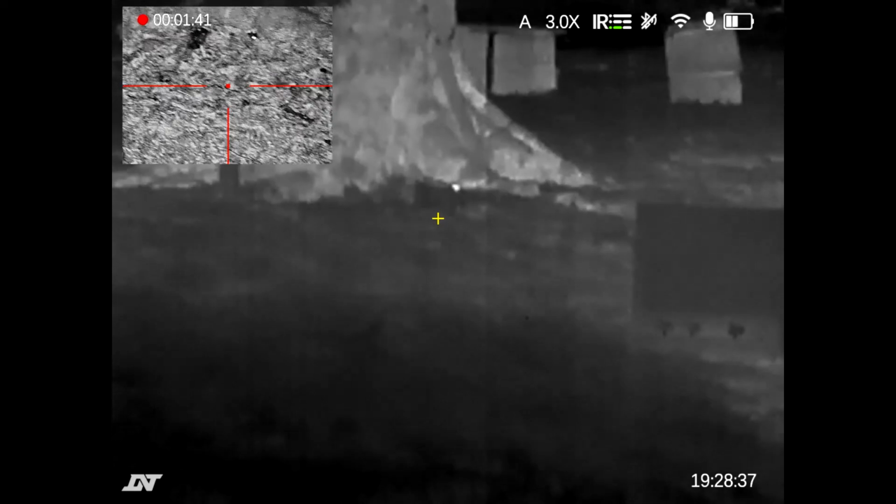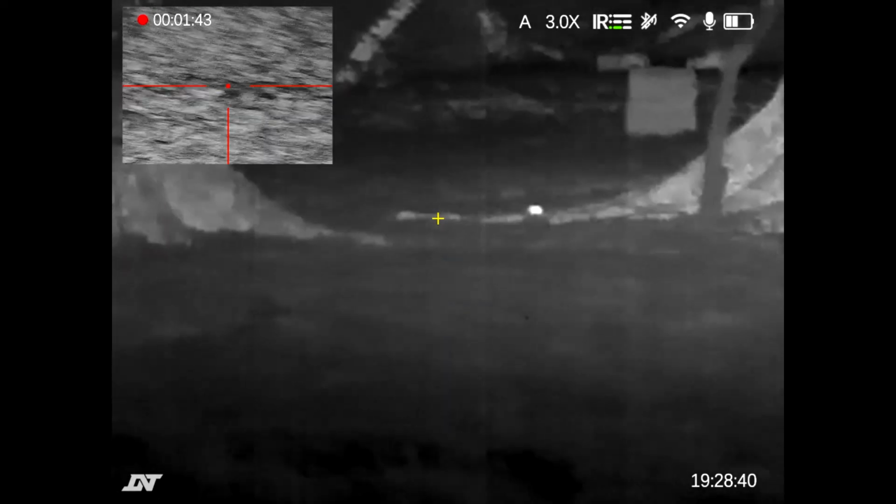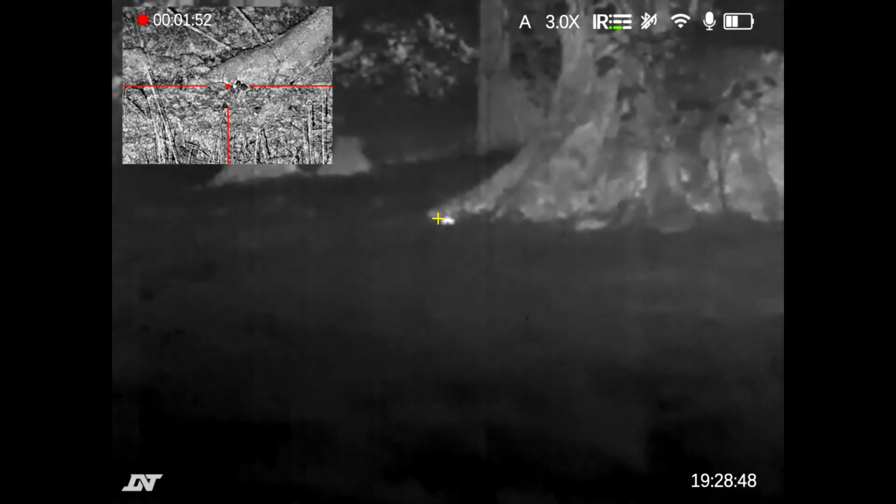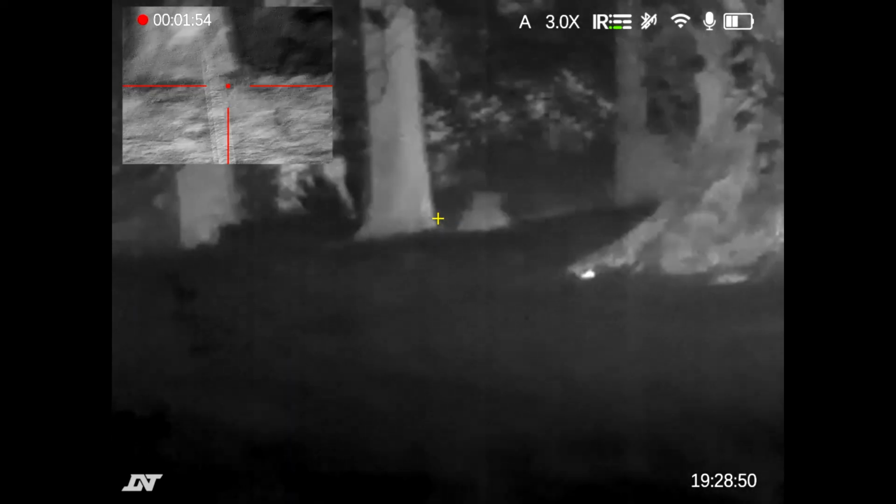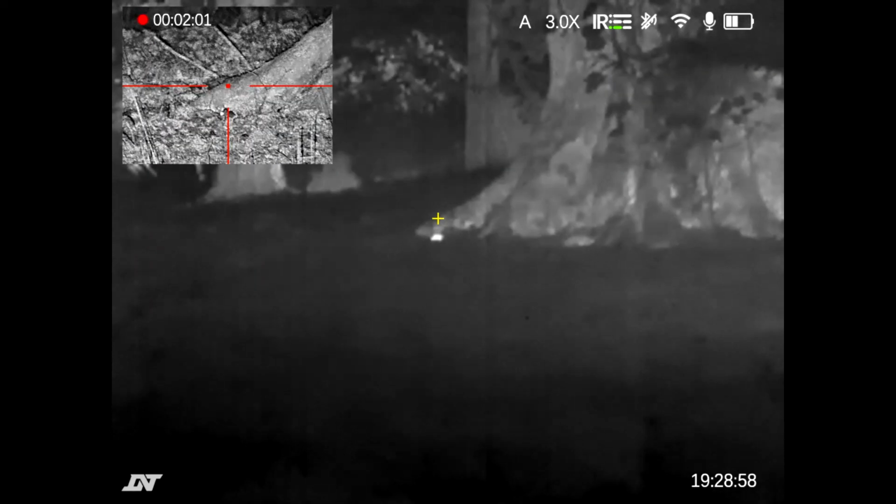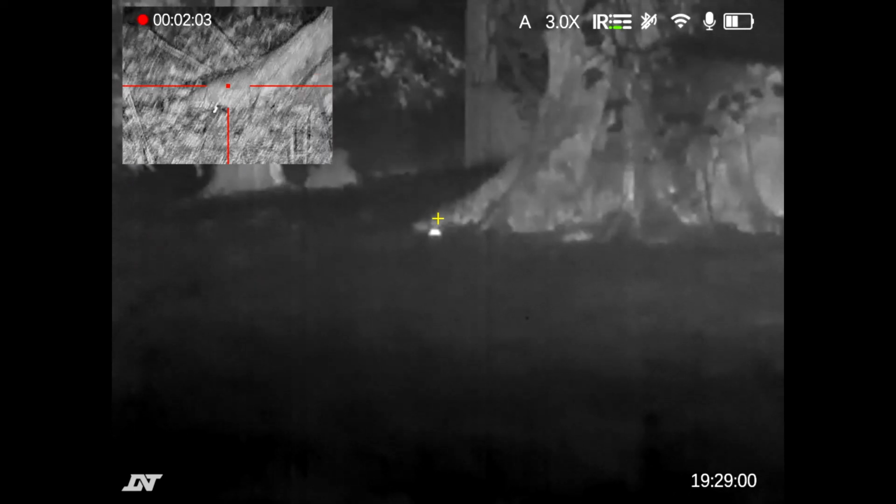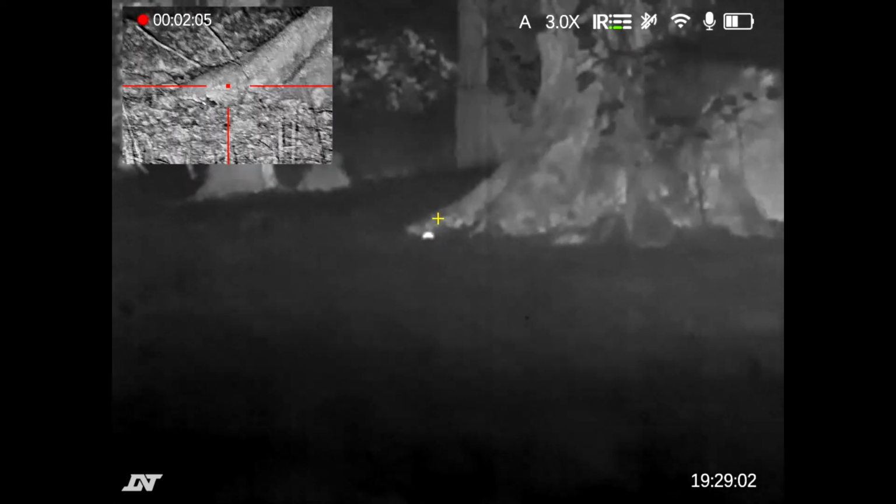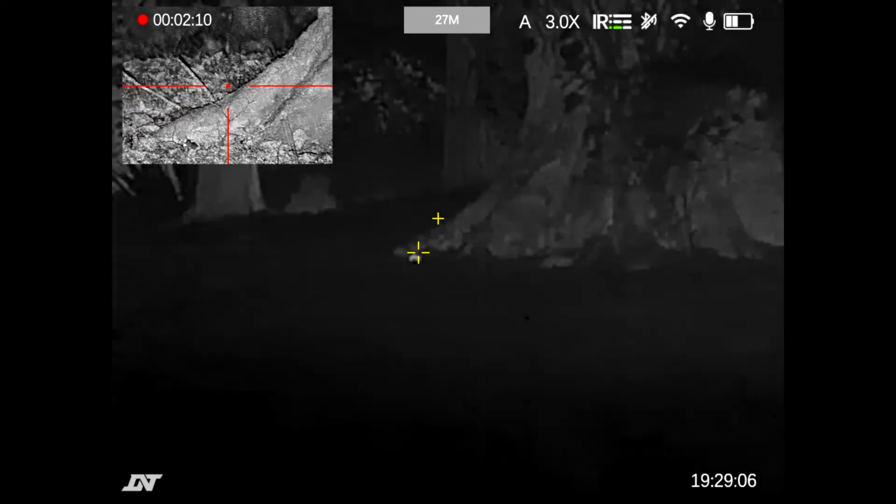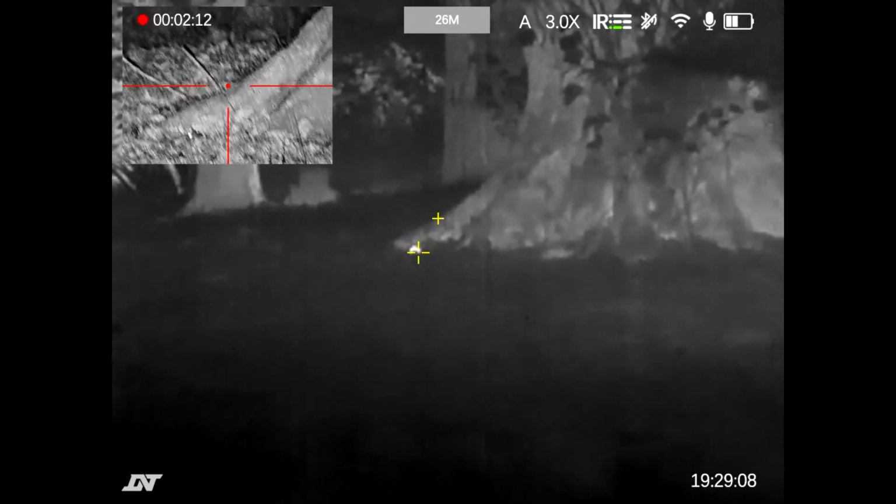So think how much more visible rabbits will be. As the thermal image deteriorates slightly as usual, it'll refresh automatically, periodically. Another mouse just there. Mice at 27 meters. Epic.